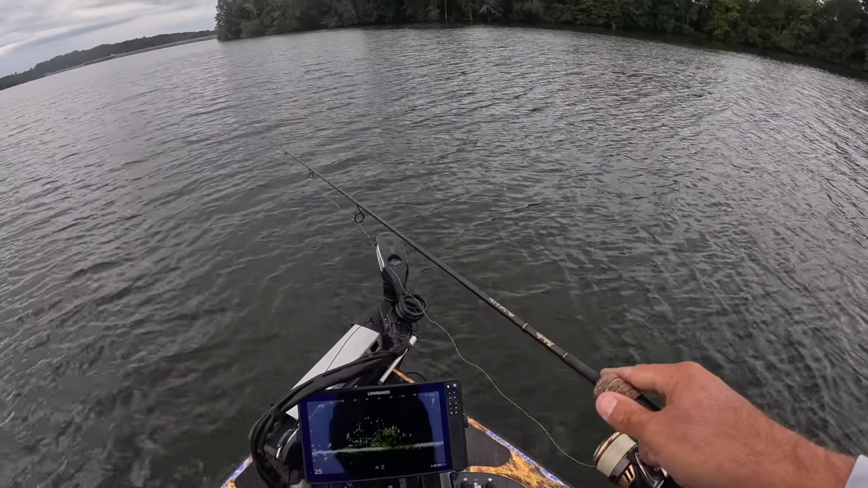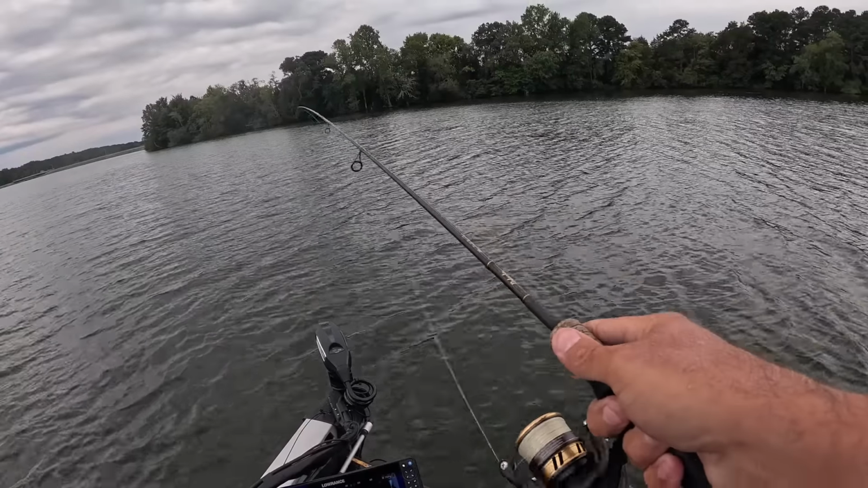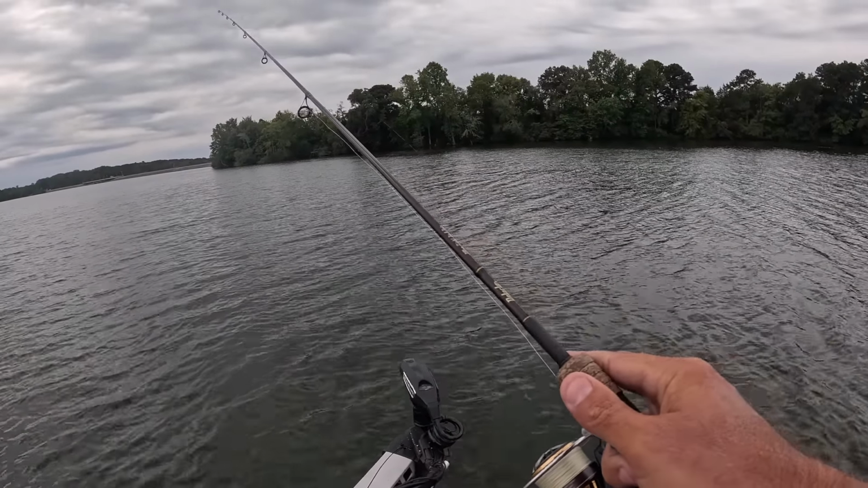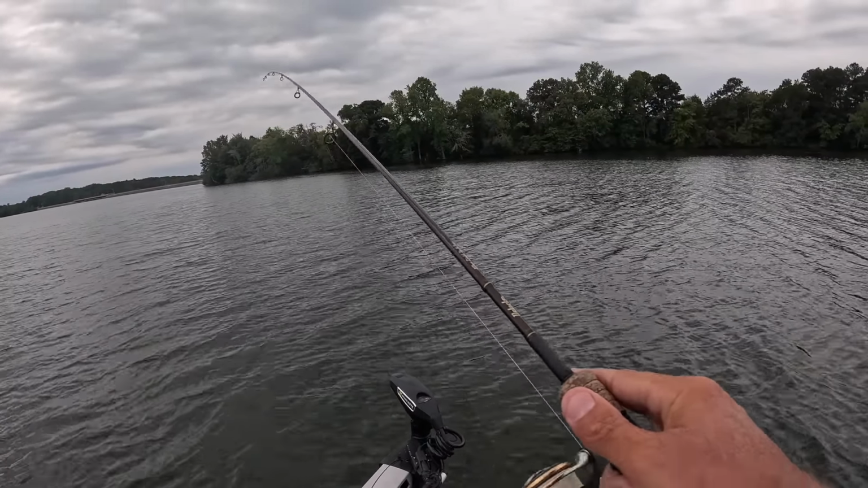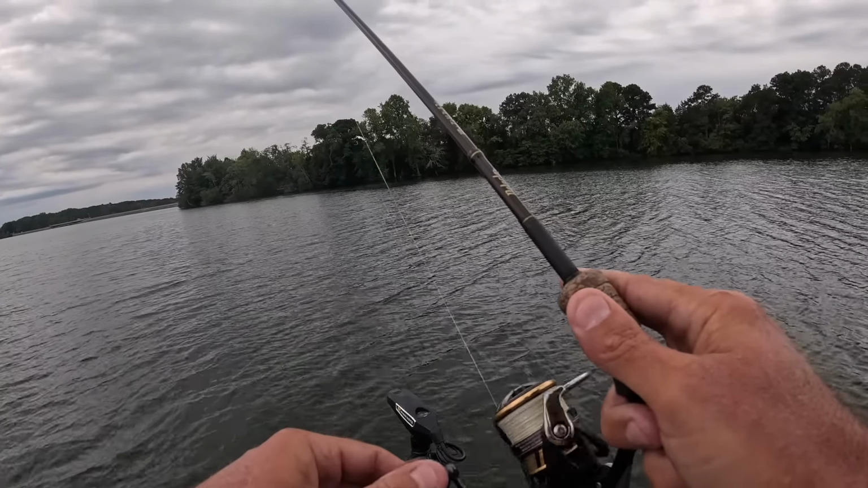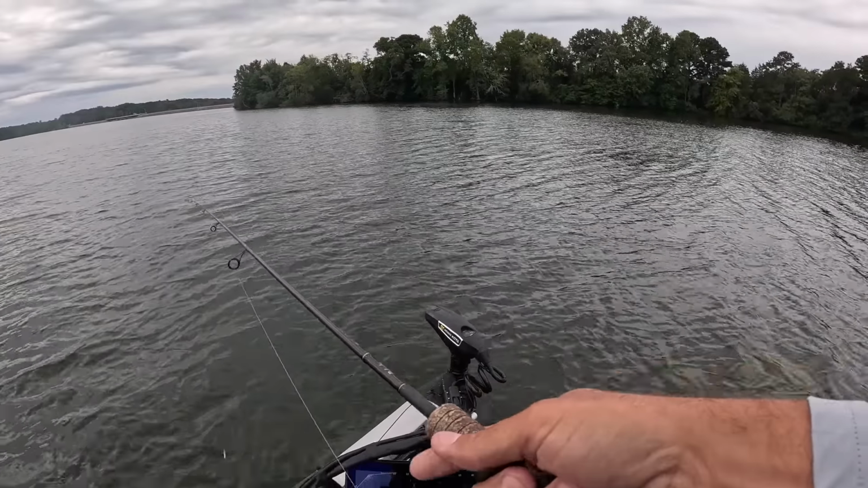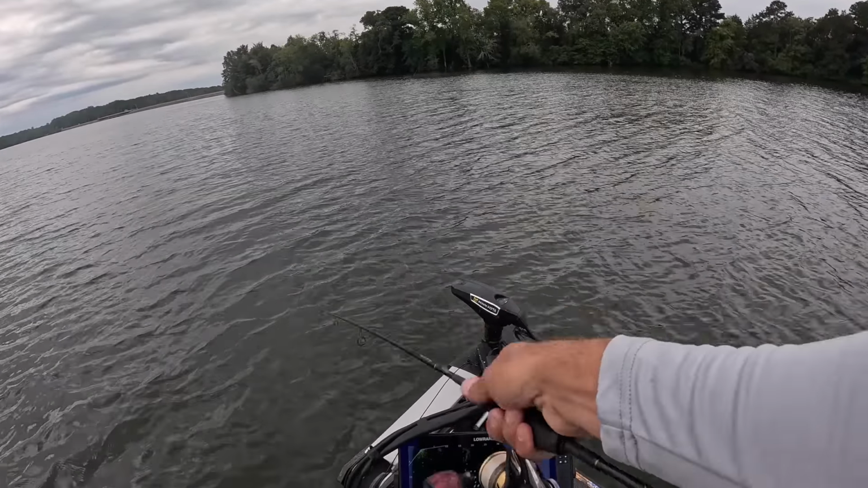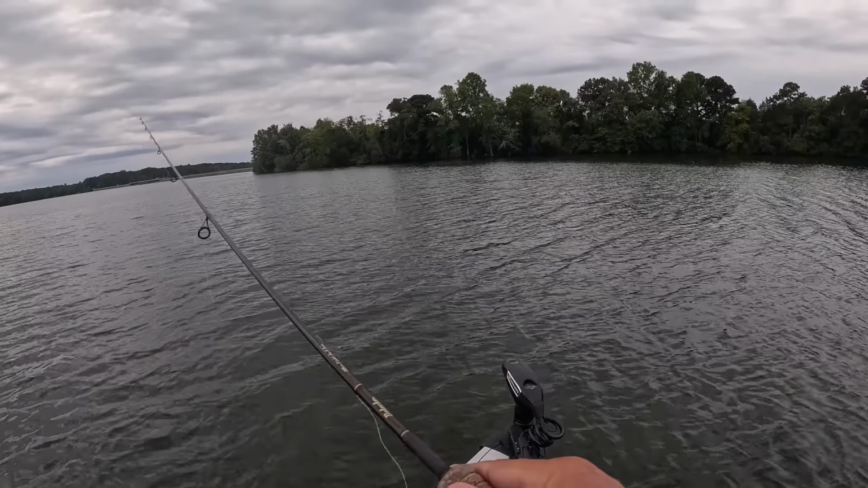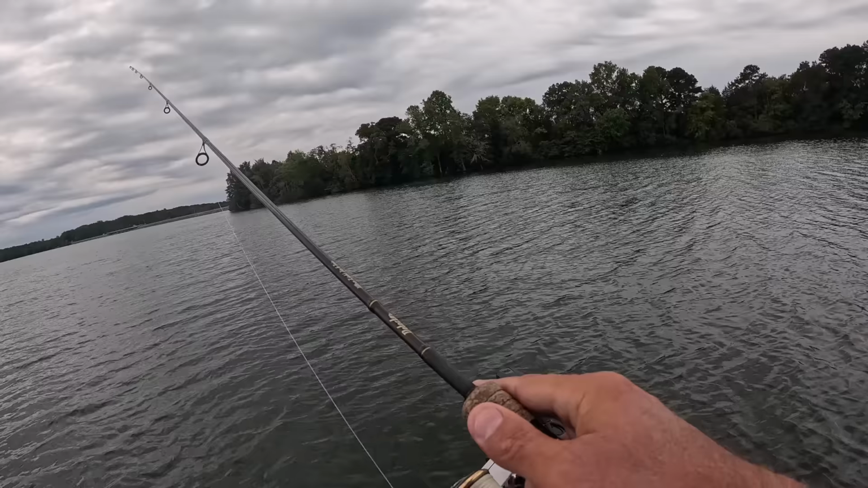I don't really feel like I've got the color dialed in. I'm throwing the same color as I was in the last video. That color is called Millie. Little trout magnet. It's a natural color. I got a little bit of chartreuse right on the tail of it, which is a real good little trick if you've never done that before, but maybe they're starting to bite it a little better. It's kind of cloudy out here and kind of dark, and to be honest with you, I feel like they're kind of having trouble seeing that bait.